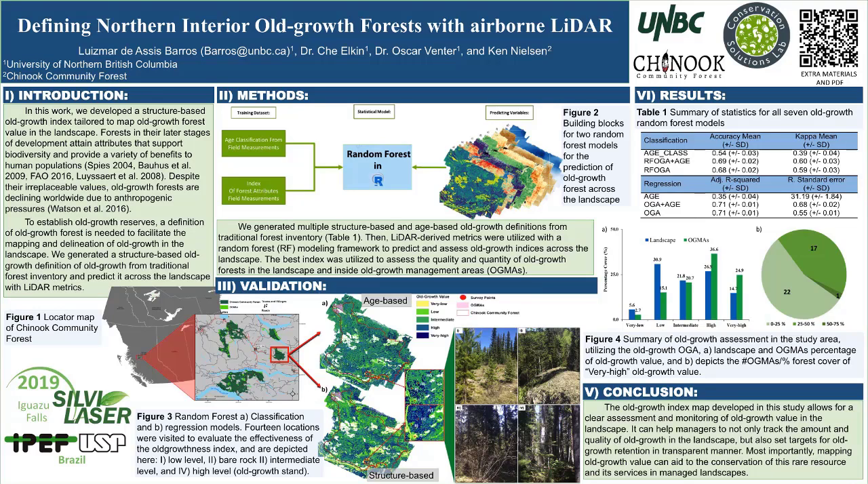In addition, we designed 3 other RF models in regression mode: with field estimate for stand age, R2 equals 35%; an old growth index 5 with age, R squared 71%; and 6 without age, R squared 71%. We found that in both classification and regression models, age was not a crucial attribute, as age alone was not well predicted in either classification or regression models.